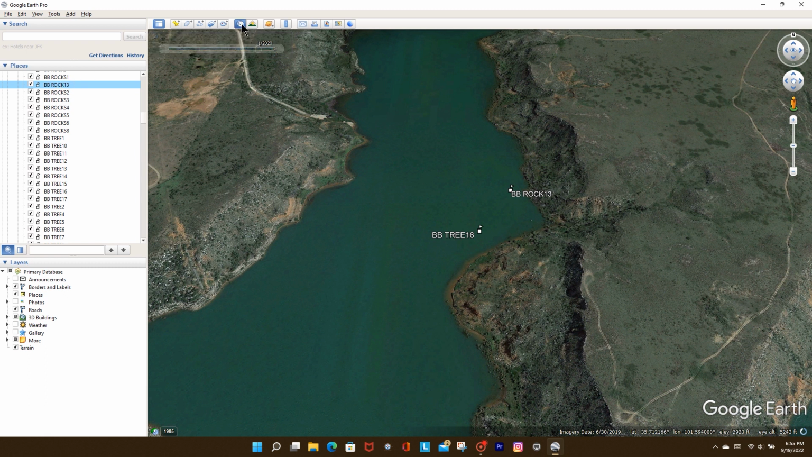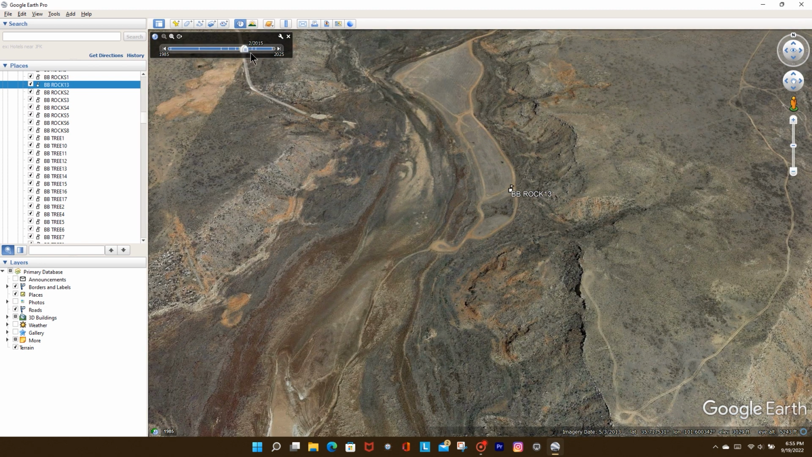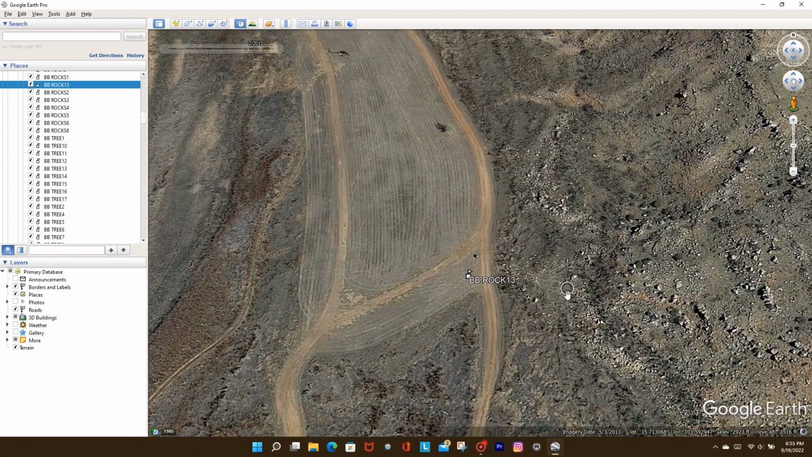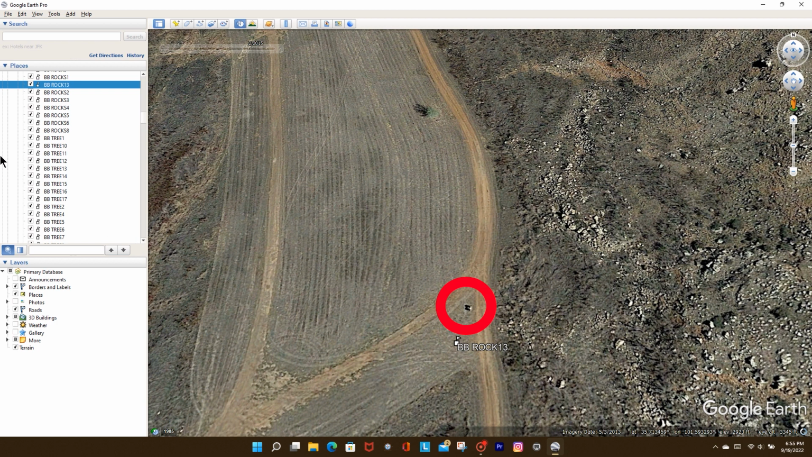All right, so now let's look at the historical imagery on that. Go back a little bit. There we go. Now let's zoom in. Now that rock is right there in between those two roads. So my waypoint ended up quite a ways off of that.